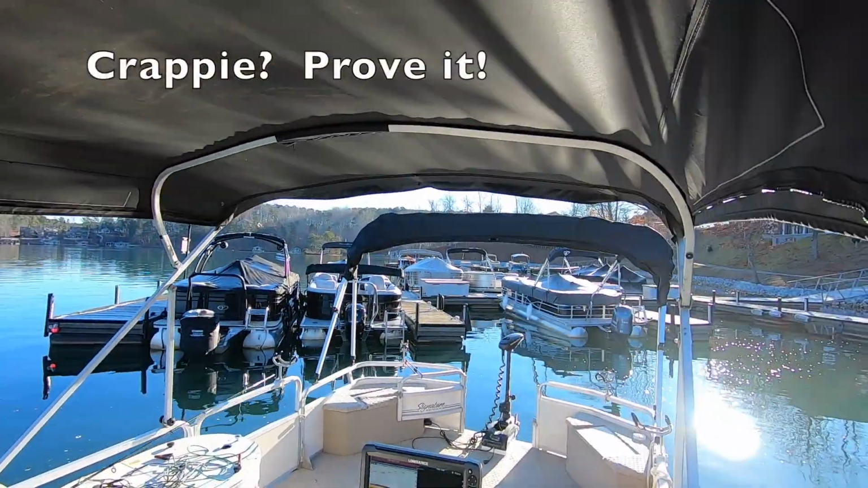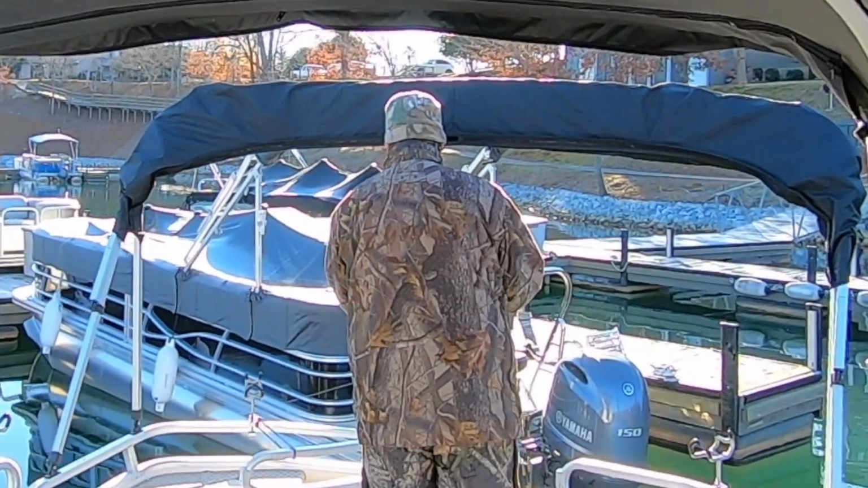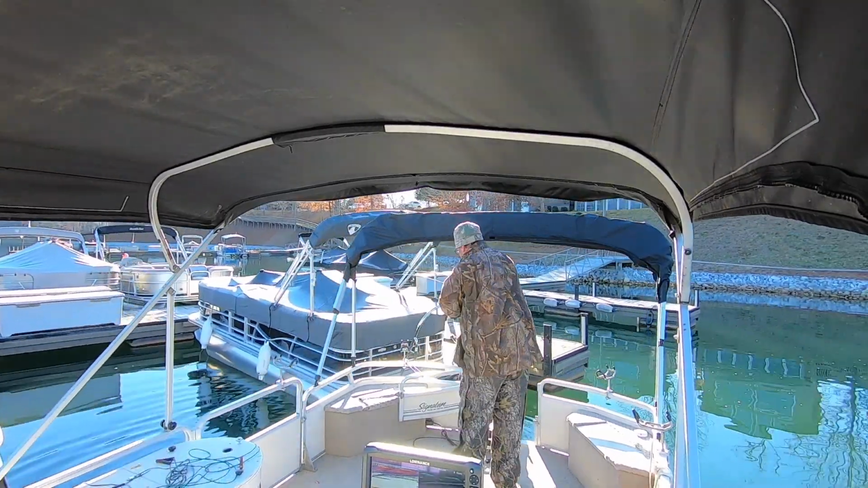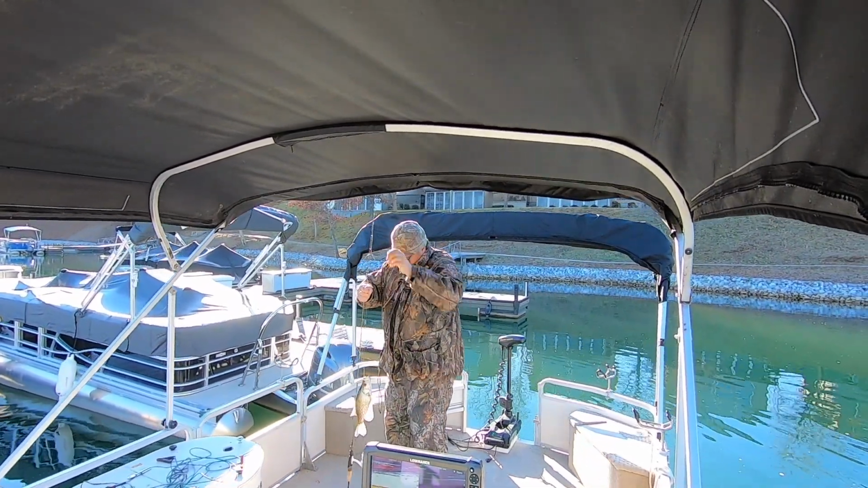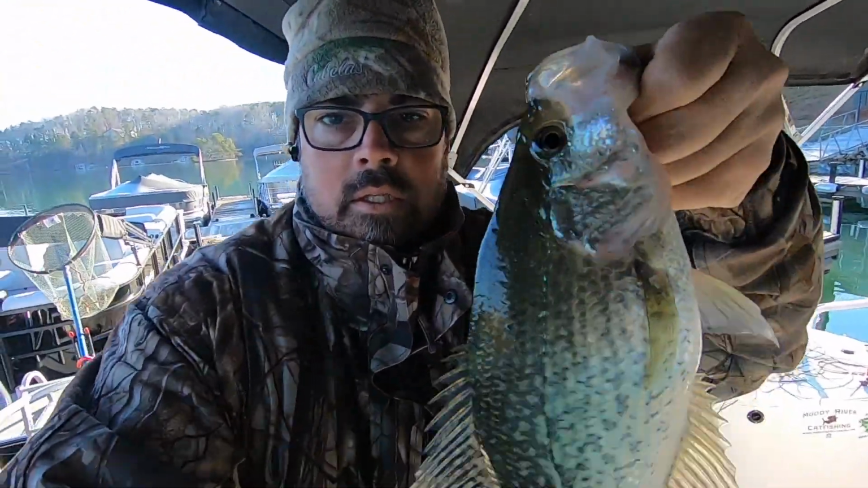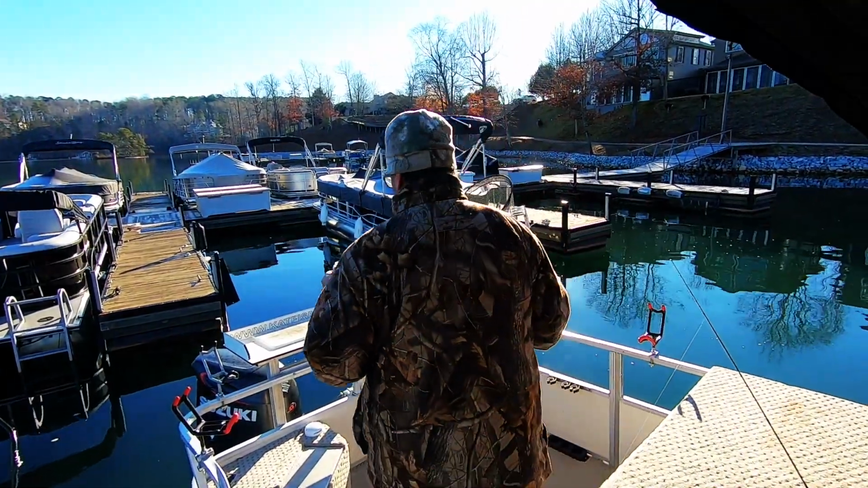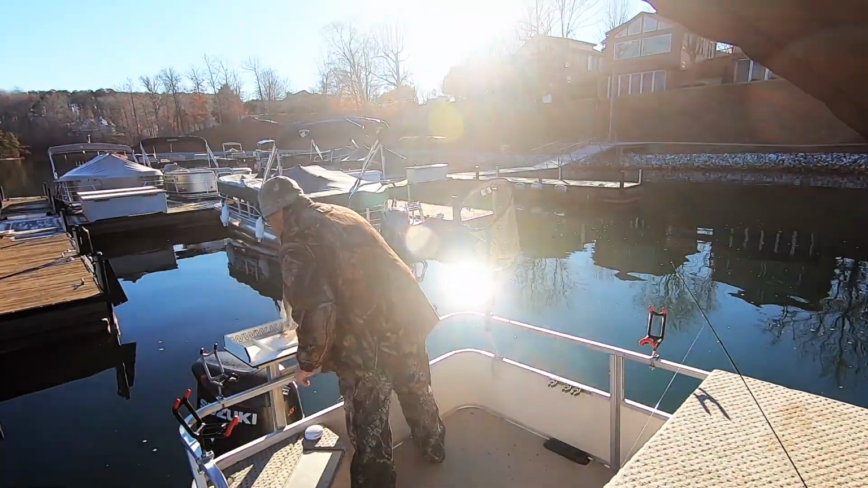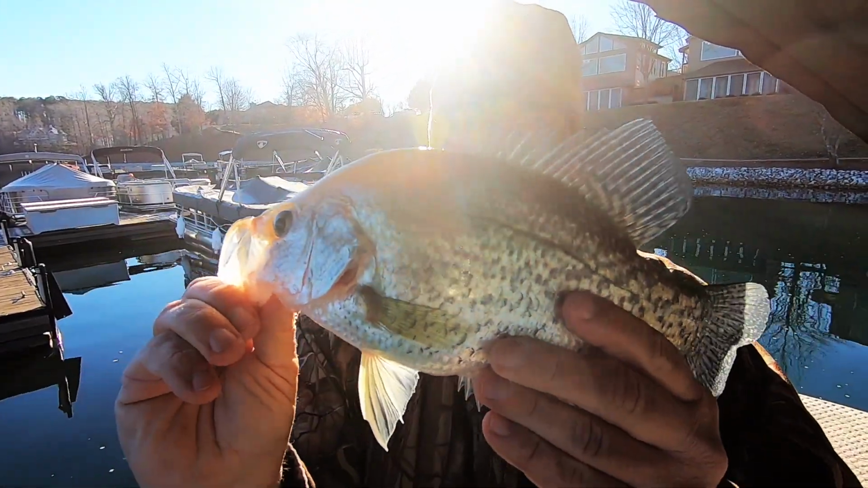Okay, we got some crappie right up here on the front of this boat. Slab daddy. So here we go. That's what we got right there. I'm gonna measure this. We're gonna see what we got right here. That's 13. That's not bad.